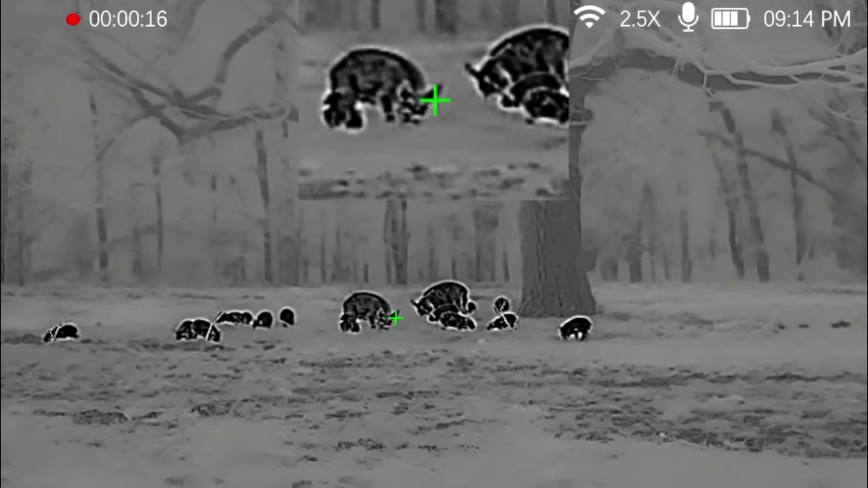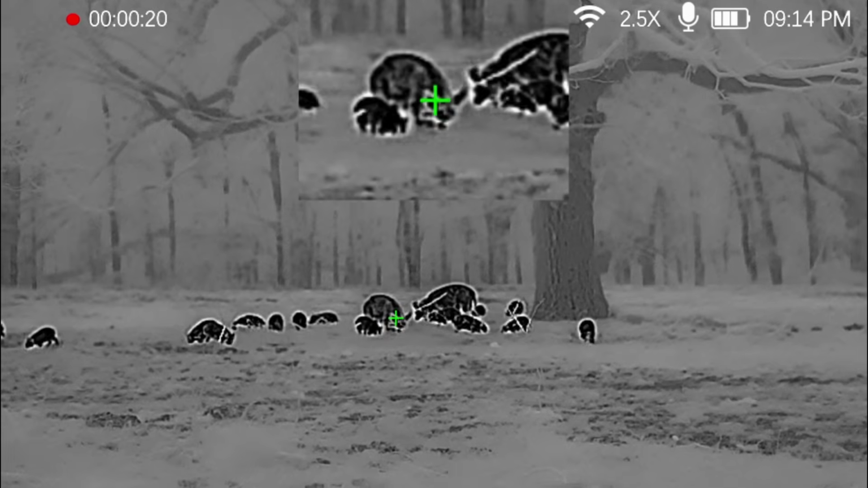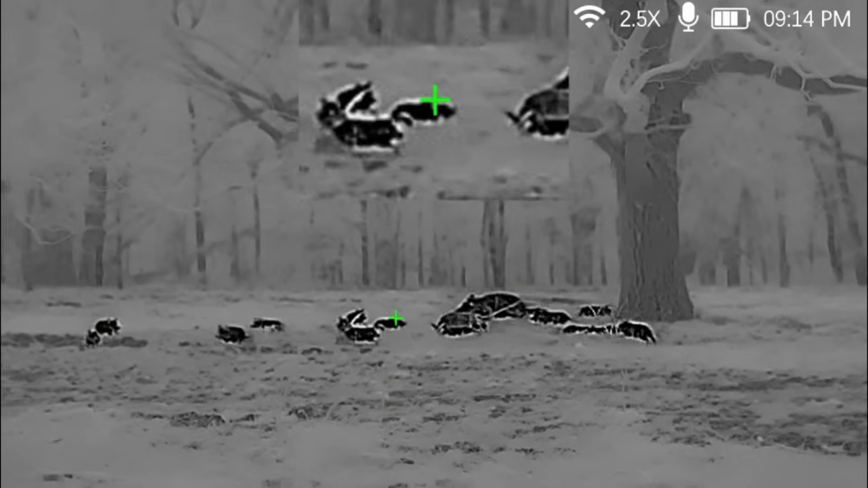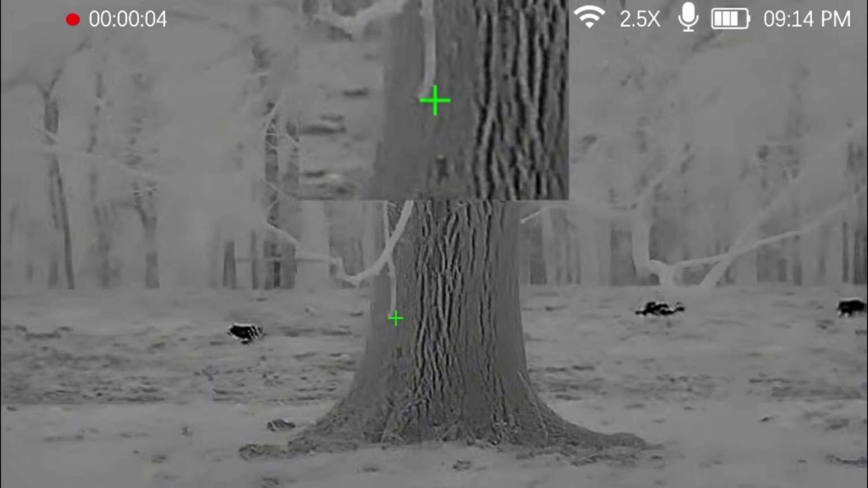All right, I'll get the left one. All right. 1, 2, 3. Yep. 1, 2, 3. Nice shot.